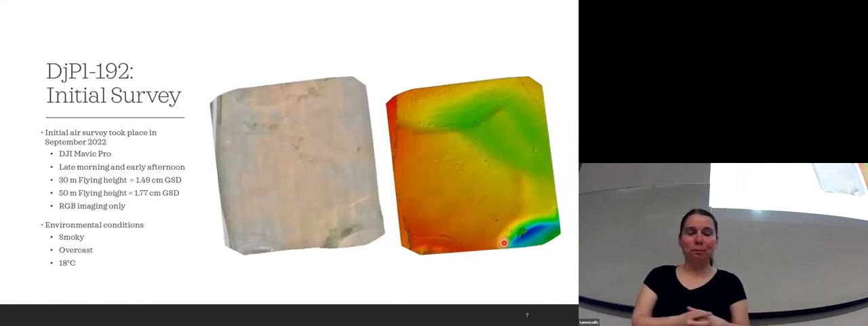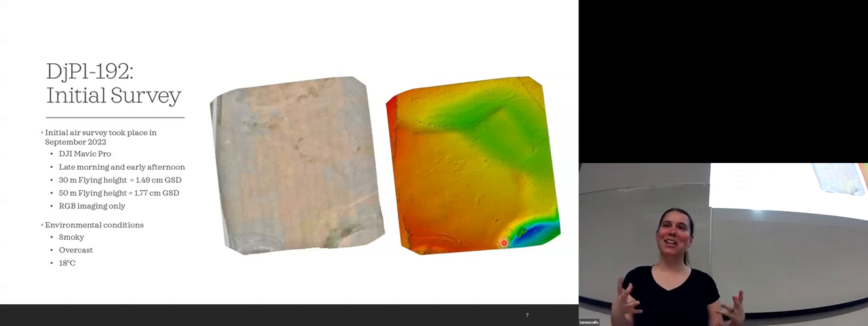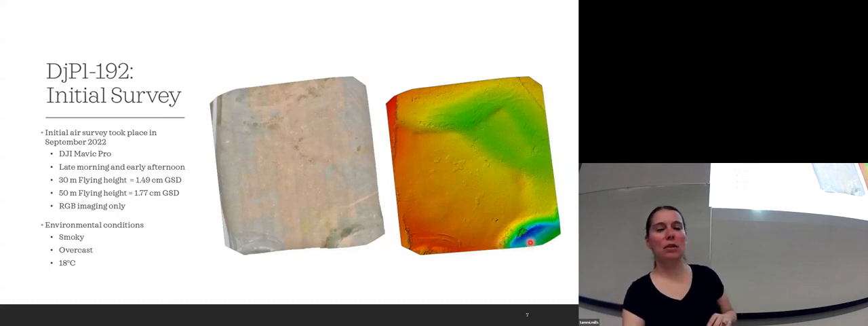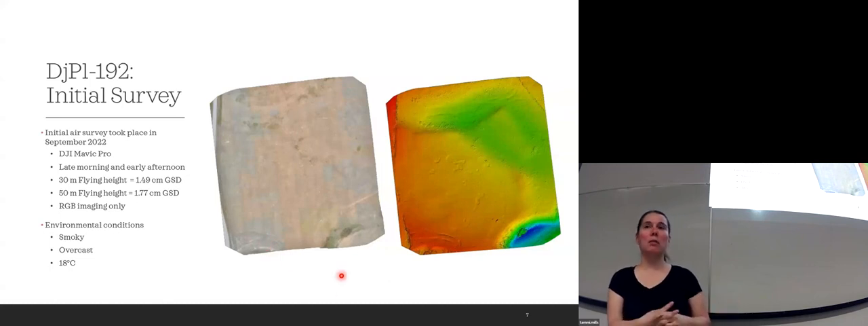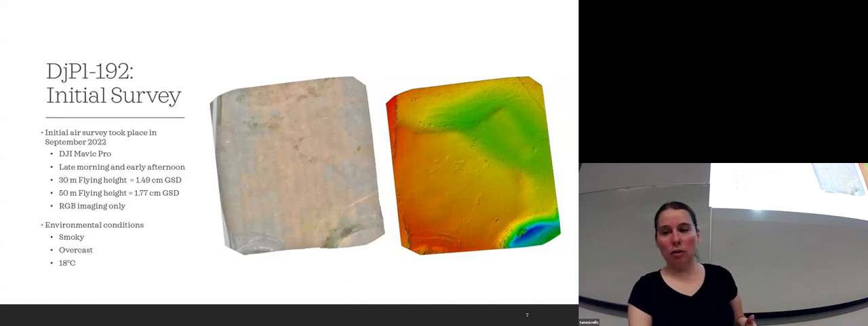But on the upper, this is just a small portion because this drone had troubles doing large areas in short periods of time. So we kind of had to just pick an area. And then it just shows that this is down to the lower part. There are some disturbances here as well as here that you can see in both images. And those will come into play once I show you some of the additional flights with the thermal drone.